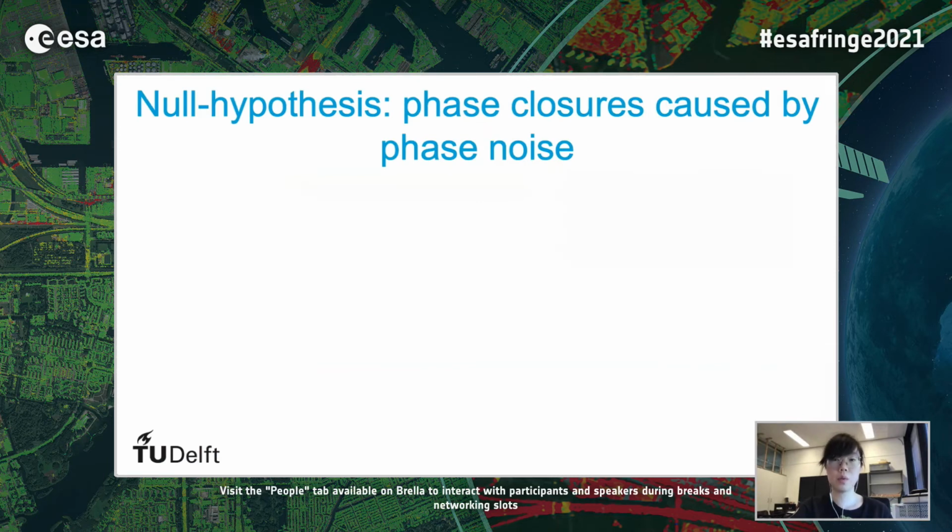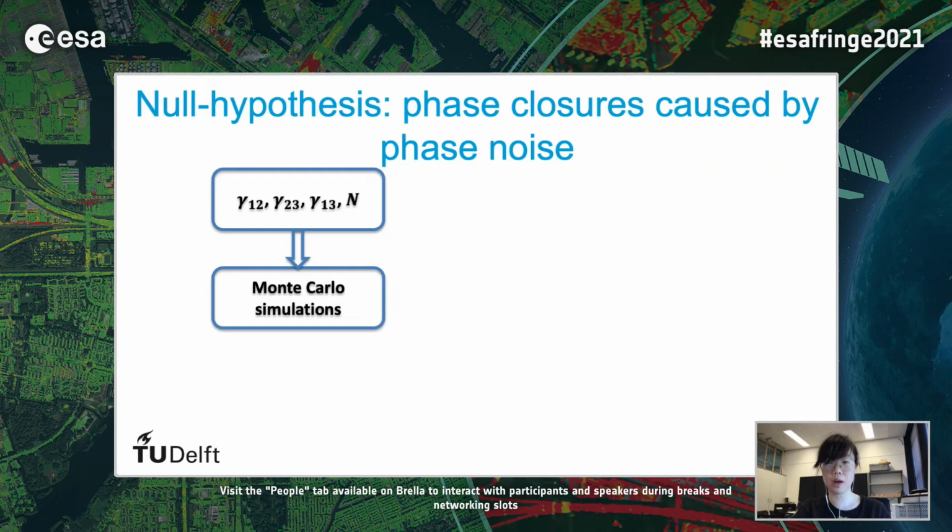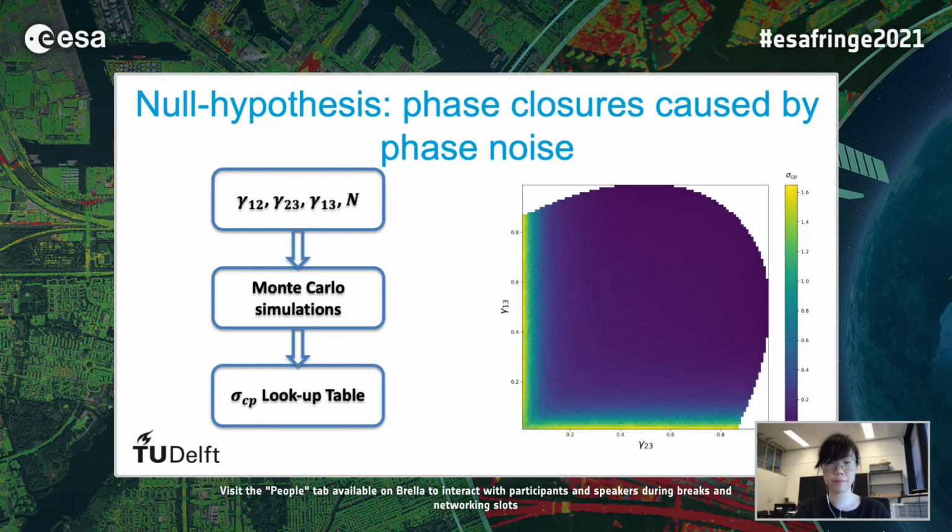And we are interested in what level of closure phase can be explained by phase noise, and when we believe the closure phase must be geophysical. We carried out a numerical model with the assumption that closure phases are solely contributed by noise. The inputs of the model are the coherence of each interferogram, gamma 1,2, gamma 2,3, and gamma 1,3, and the number of looks n. Then we performed the Monte Carlo simulation, and finally we got the output: a lookup table of the estimated standard deviation of the closure phase.